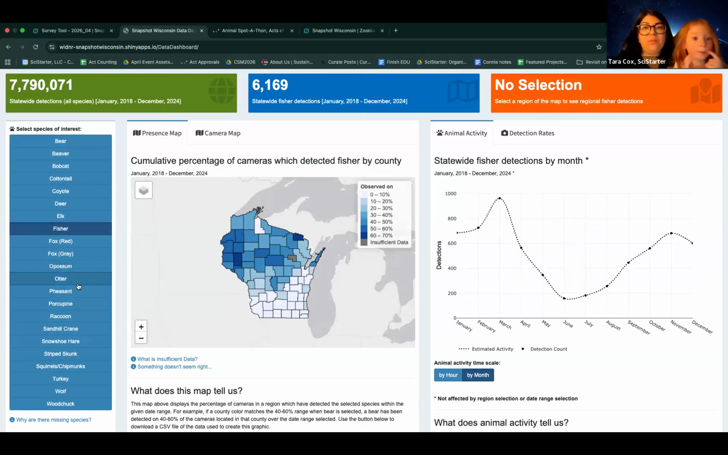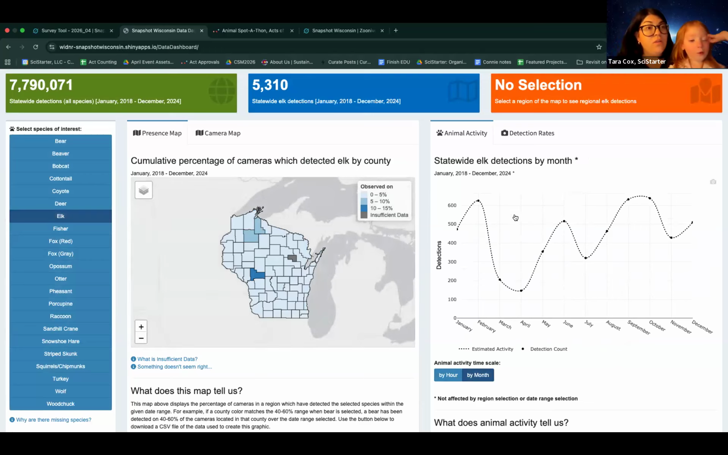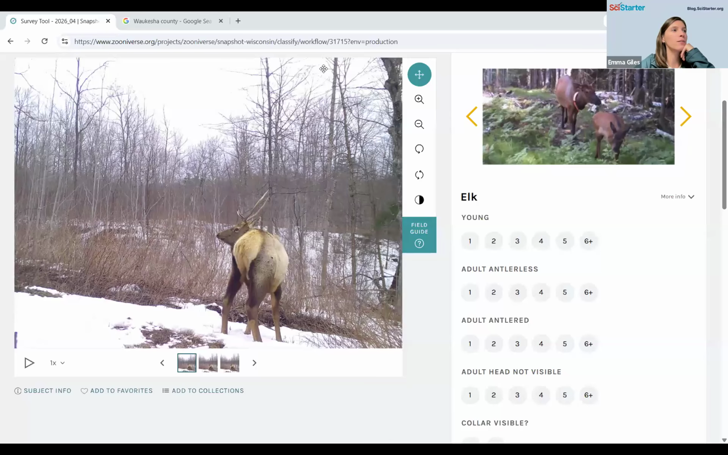Can you do elk? Because that's what we have a question about. What was your question, Sophie? Is it an elk or a deer? Are you looking at one? Yeah, we are. Well, what we know by this graph, if that's helpful, is that they're uncommon. But look at the antlers though.